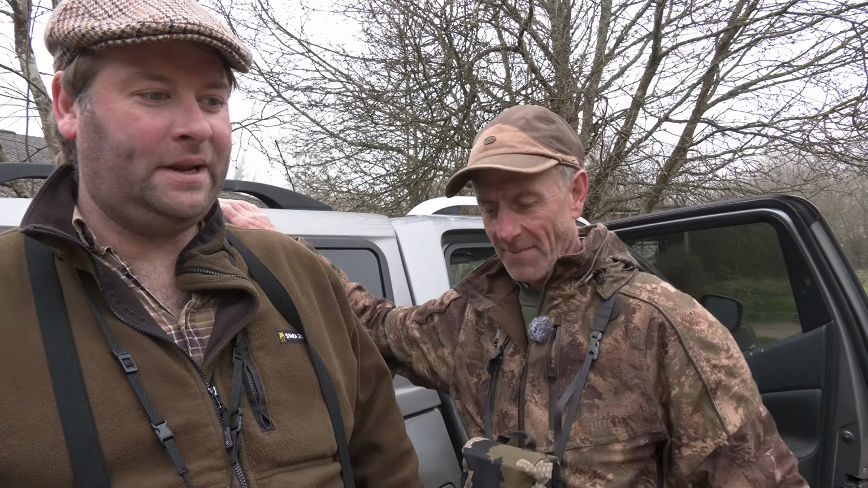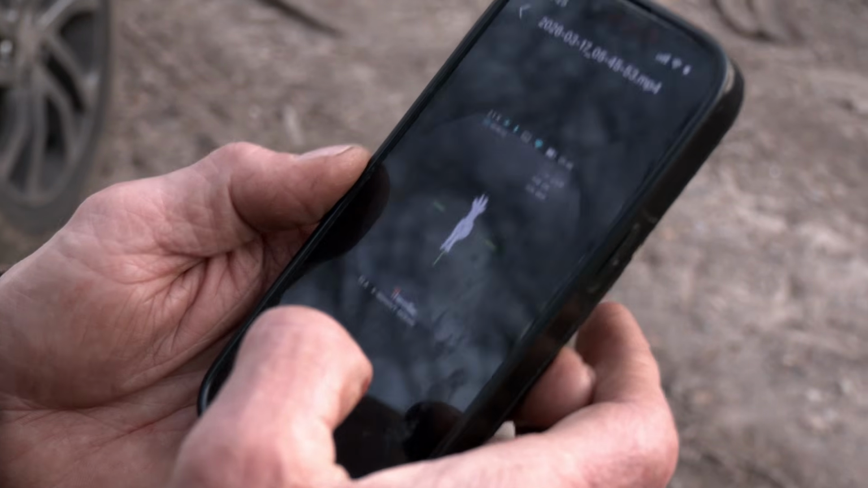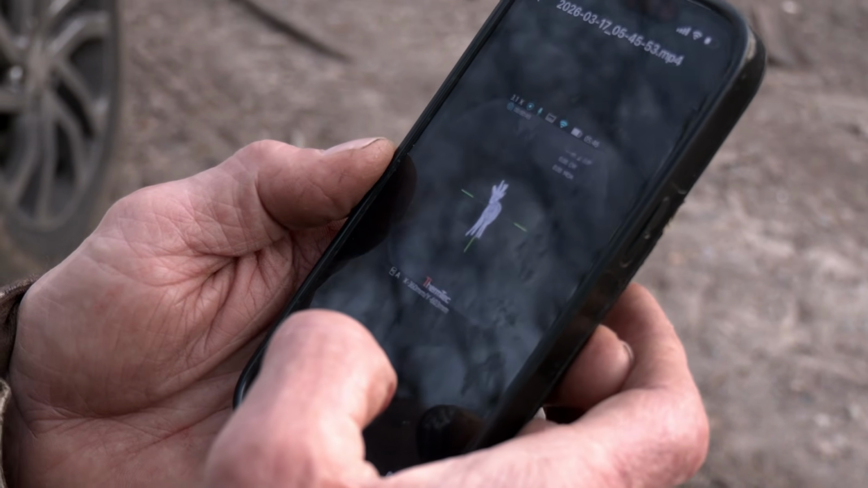I'm not too sure. I think the technological advances are probably encouraging people possibly to take risks that they might not take. But equally, there's an upside to it that you can certainly penetrate deeper into the undergrowth where you might catch someone walking where they shouldn't be or what have you. So I think there's a safety element to it as well.